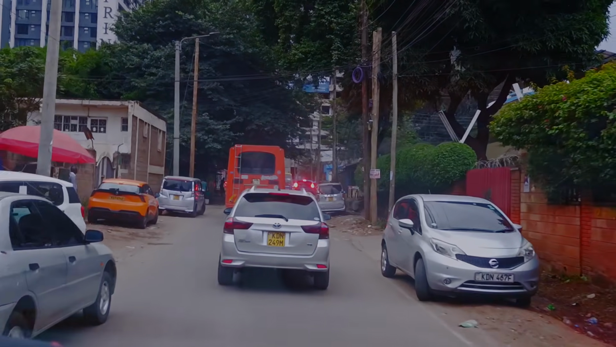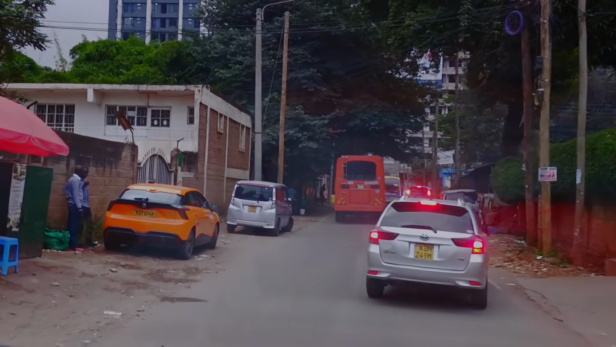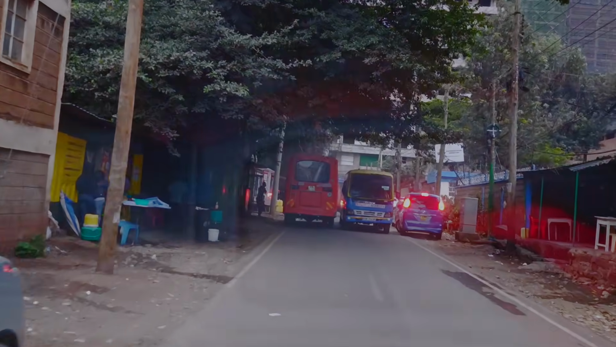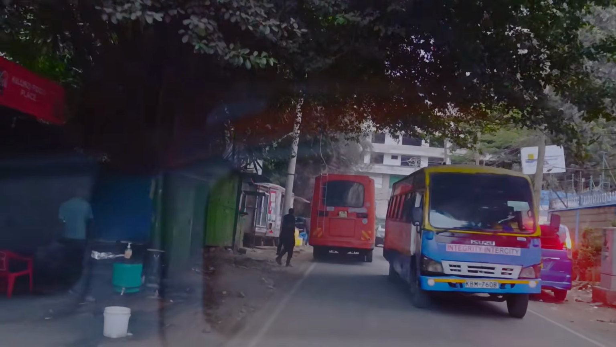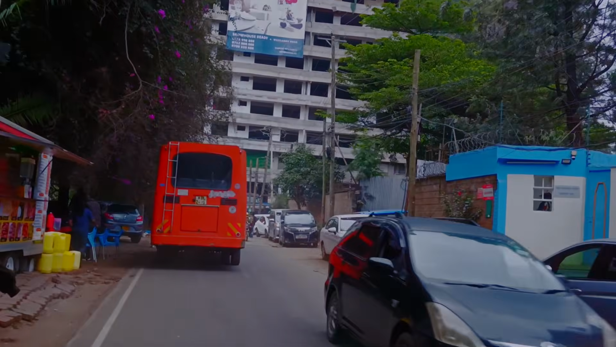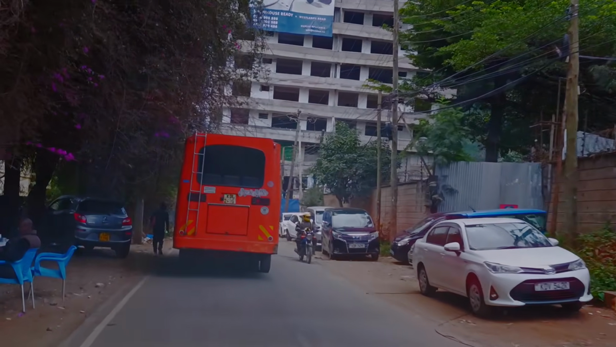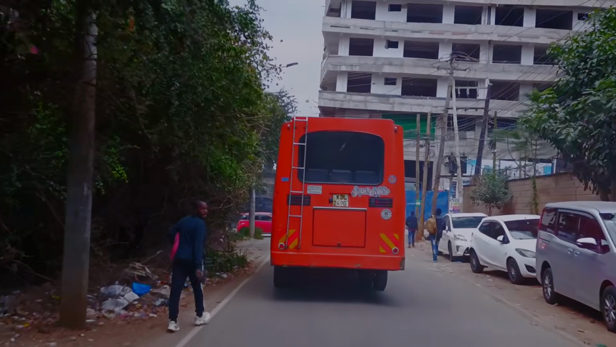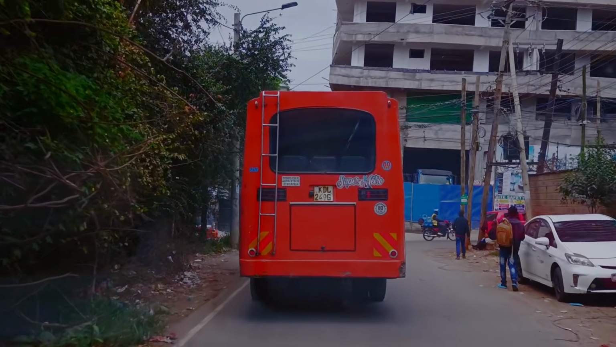People are leaving their workplaces, trying to get a means of transport back home this late in the evening. And of course, it is a buzzing economy. Also, you're gonna see shops, eateries, hotels are open to ensure continuity of business.